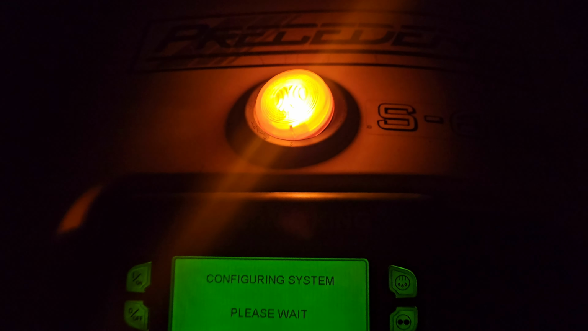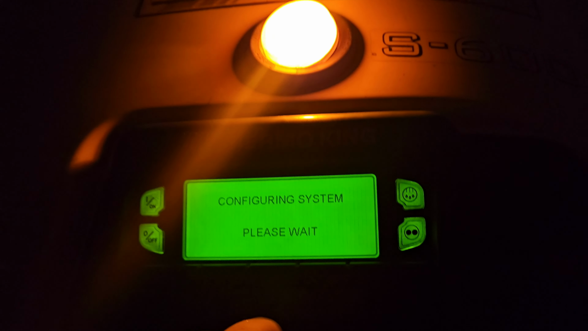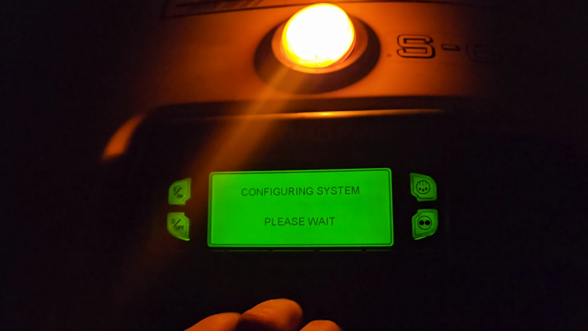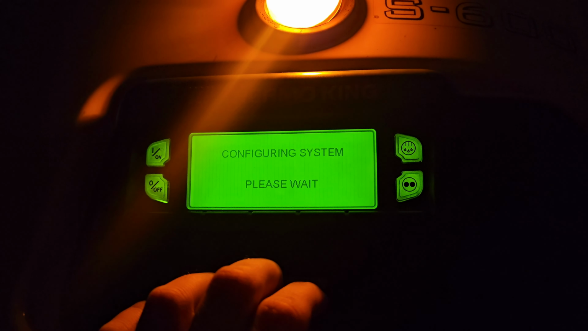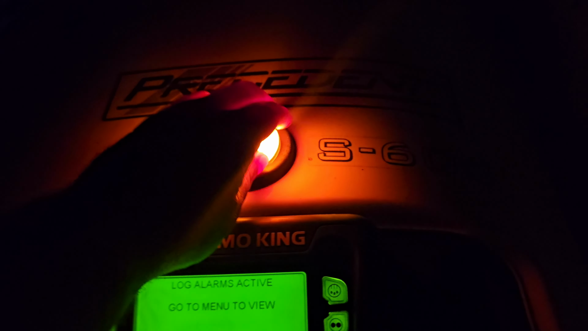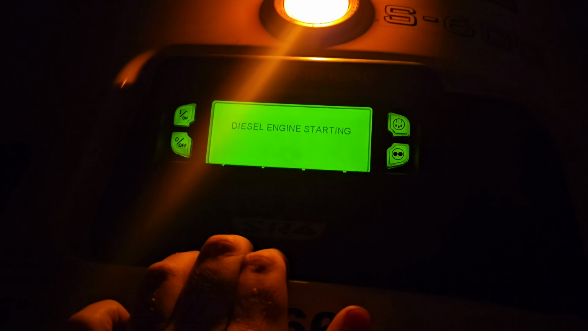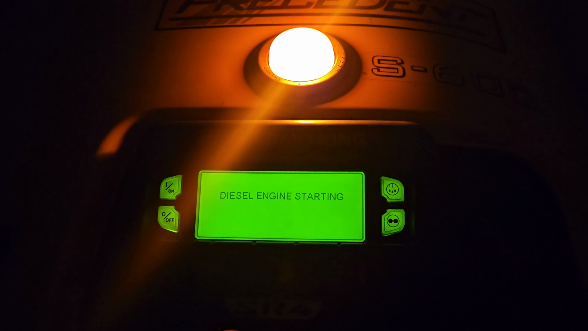Why we got an orange light? Because we're configuring. There's no reason for an orange light. I pre-tripped you. Shut up with your orange light. I don't want it starting. I want to change my temperature.